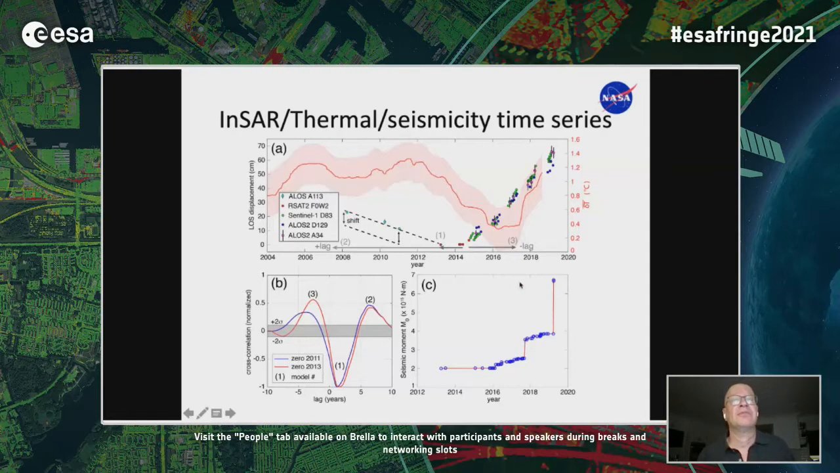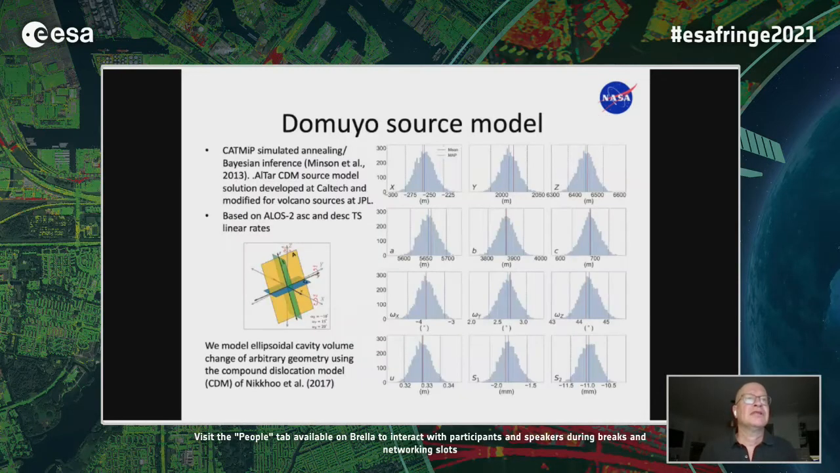So there's a lot of concern from both the Chileans and Argentinians about this volcano, since it had the potential, it was thought, for a potentially large eruption. So the first thing we did was some source analysis based on the mean linear velocities of the ALOS-2 data. And we used the CATMIP algorithm implemented in ALTAR for a CDM source, which was published by Bato and Minson in 2017.